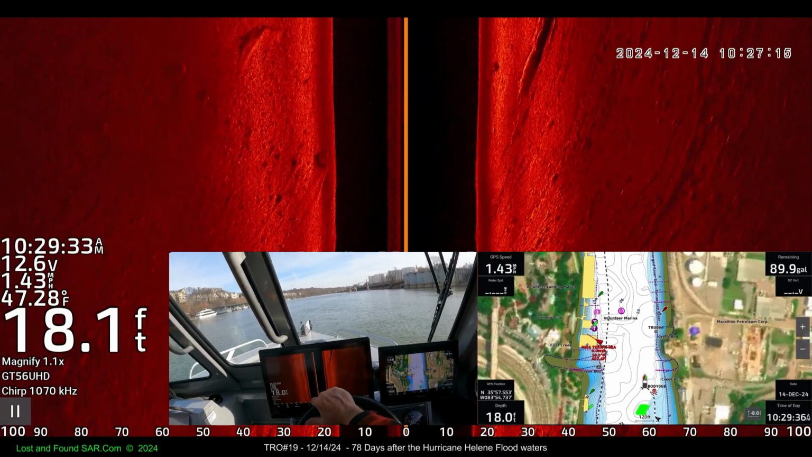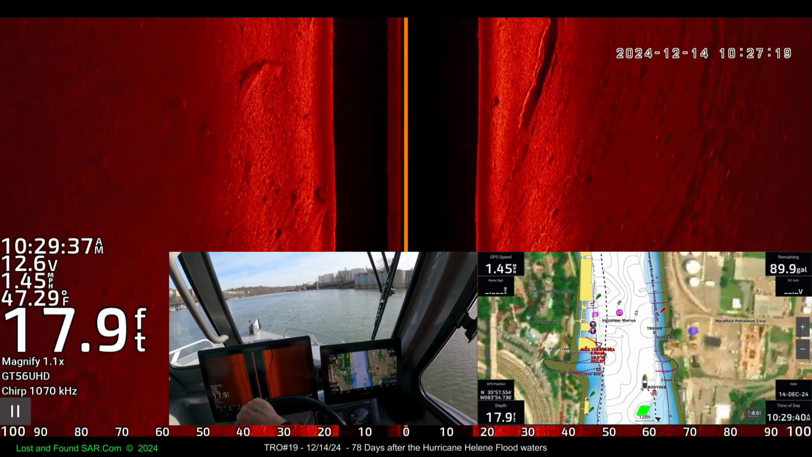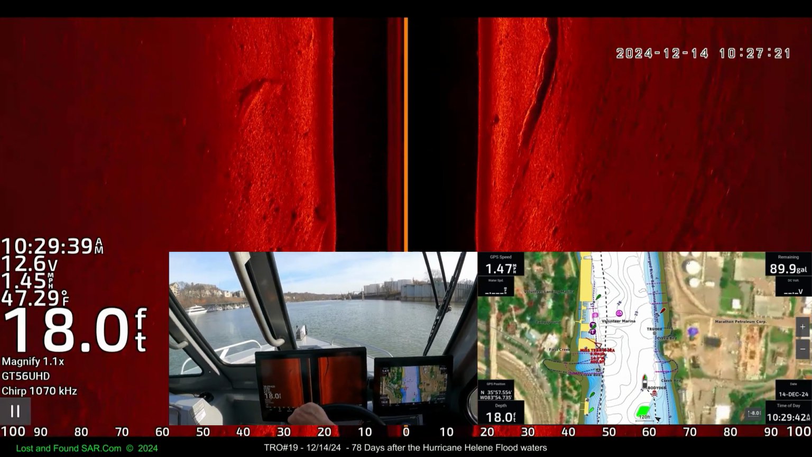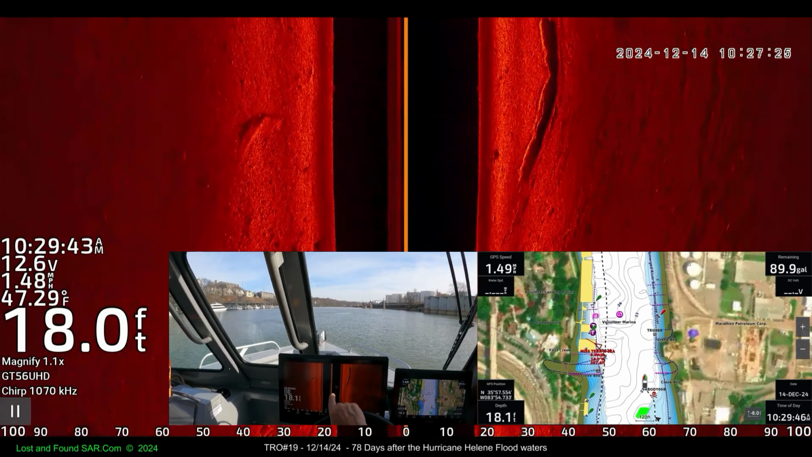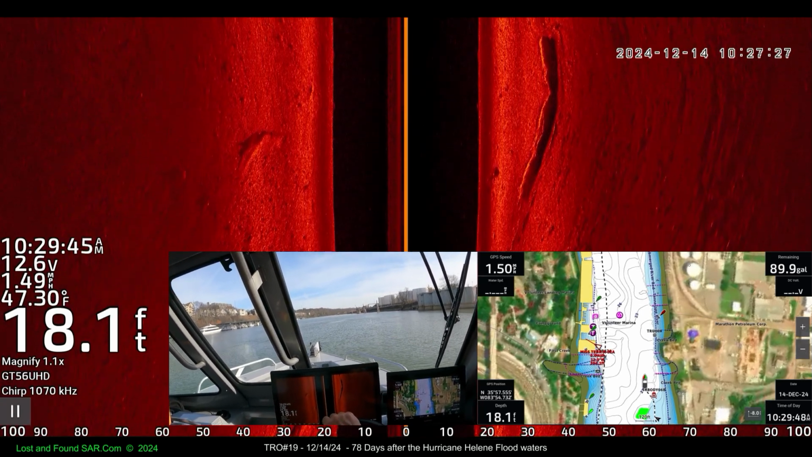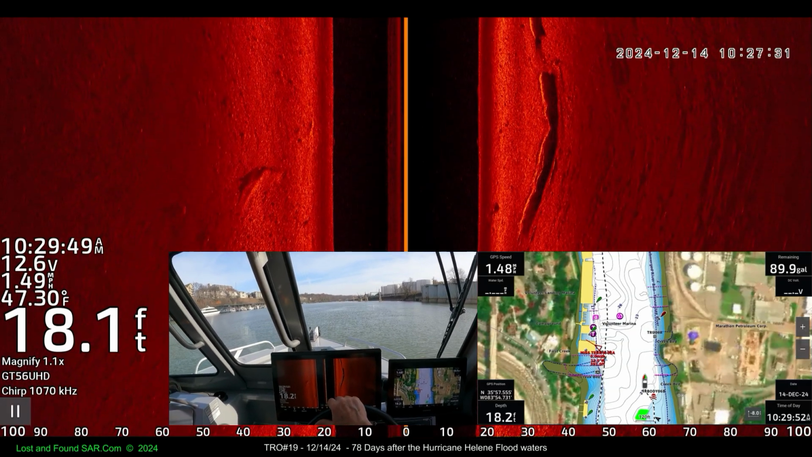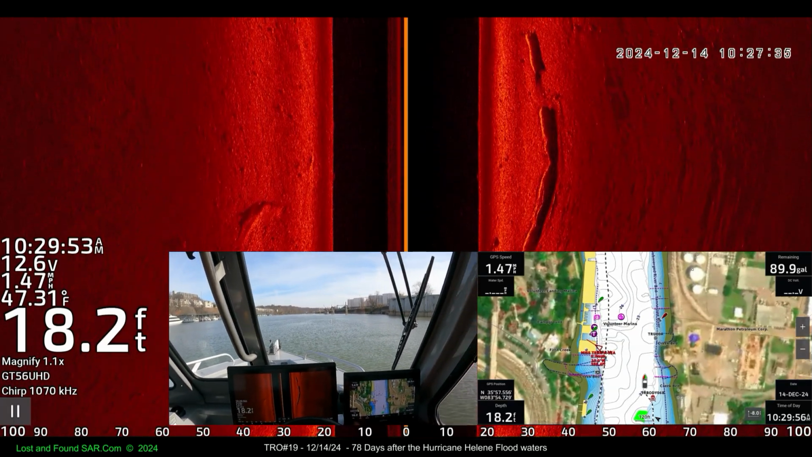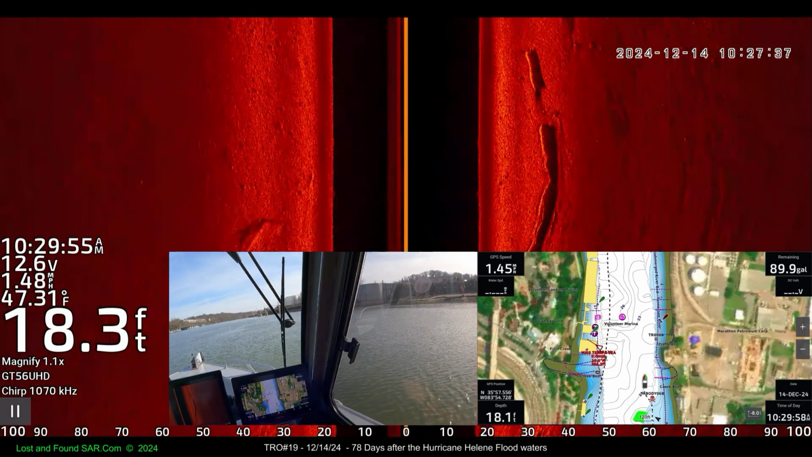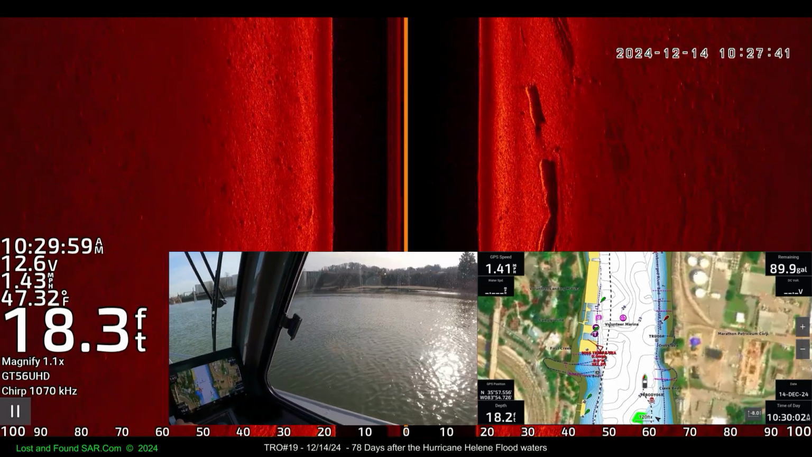The way I find most of these targets, I don't find them while we're navigating down the waterway. I usually go home, I put these on the computer, and I can fast forward through these, and I can look at them pretty thoroughly, which surprisingly is not that difficult to do. You can see how far the water is down on those too. Look at that big old concrete structure over there.